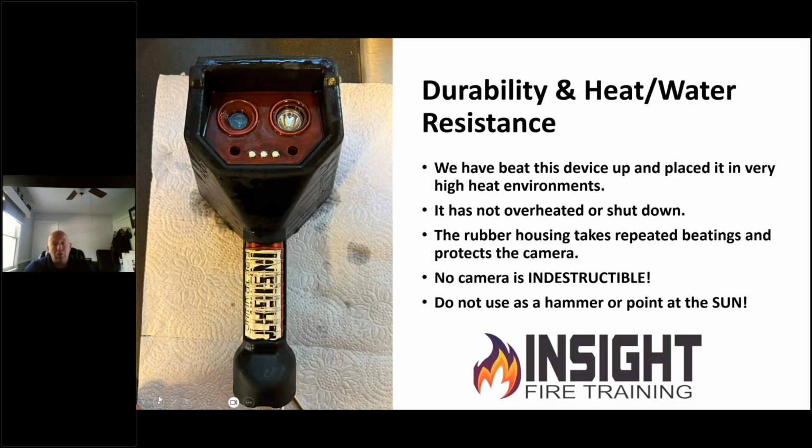And when I said this thing is durable, this is mine after I got back from IFRT in Germany on our most recent trip where I took Thomas Anderson for his first time over there. I think he's officially ruined because he now loves Germany. We're going back in November. But this camera, we beat it up, as you can see, and it's got over 500 hours of burn time with it. The only 2 lenses on the front are the flashlight and the germanium lens.